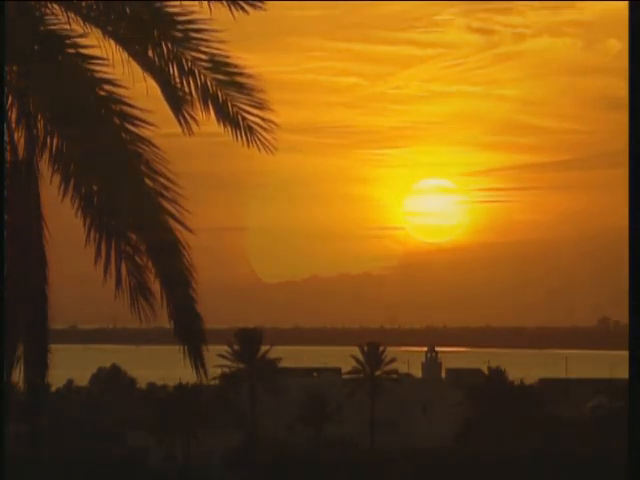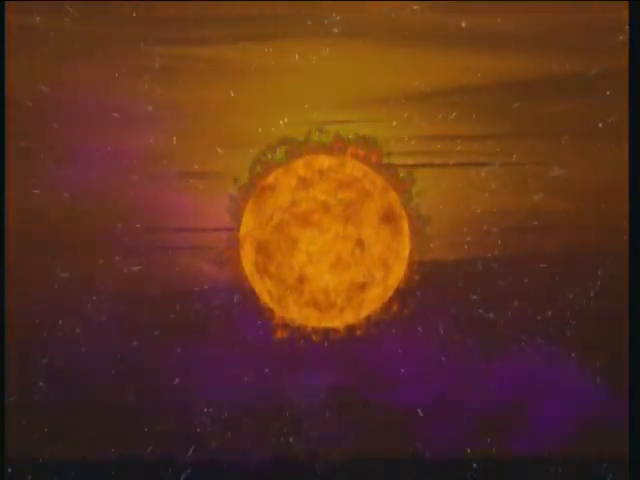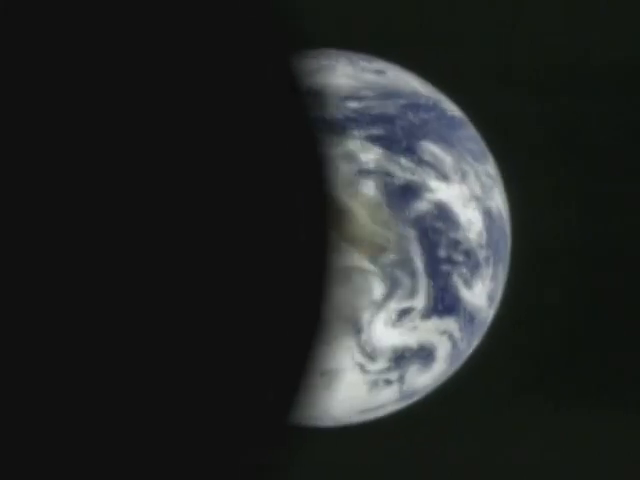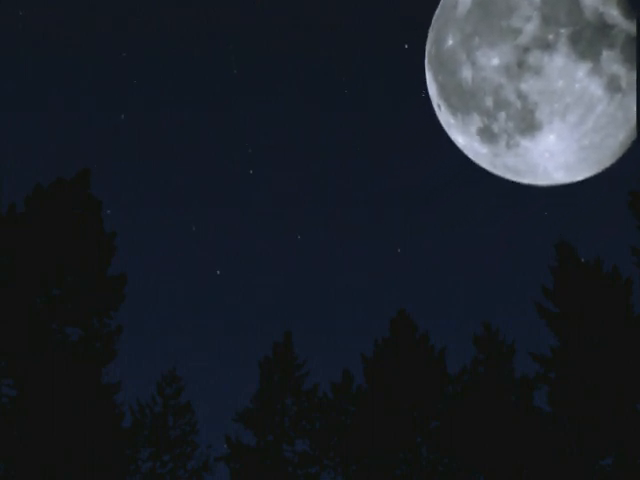Light and water, the source of life on Earth. There it is, coming from stars in the universe like our Sun, traveling at a speed of 300,000 kilometers per second. It's there, and we take it for granted. The Sun, our closest star and our main source of light, rises and sets every day. Day turns into night, and night turns into day. But is it that simple?